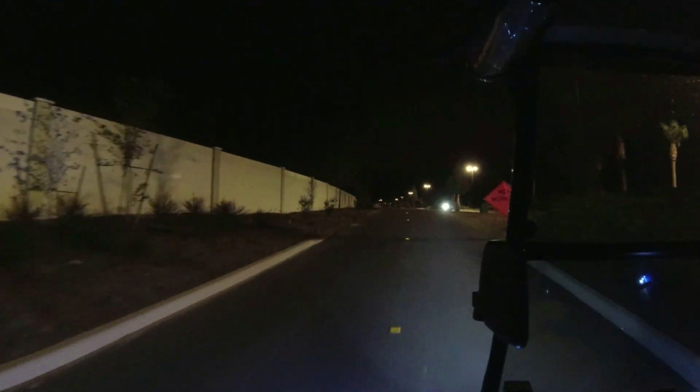So as you purchase your golf cart, it's always a good idea to make sure you have good lights on your golf cart. That really helps illuminate the road and the pathway so that it helps you not to run over little critters, run up on an alligator or something that might be in the dark.